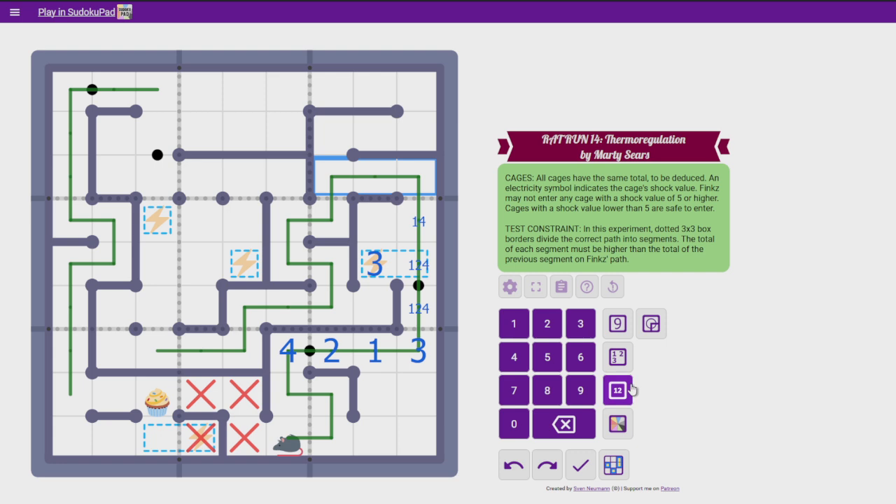So it is 1, 2, 5 or 1, 3, 4. I don't know which one yet. It can't be 1, 3, 4, because this can't be 1, 3, or 4. So it's 1, 2, 5. That's not a 1. That's not a 2. That's not a 1 because of this. That's not a 2 because of this. So that is a 5. 1, 2. 9 there. This is correct. Holy crap. Alright. That is a sick start, dude. That is a really cool start.